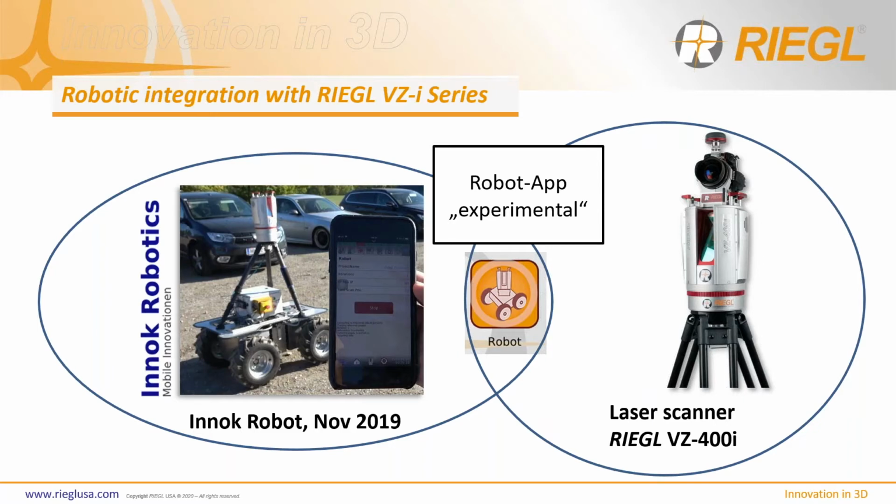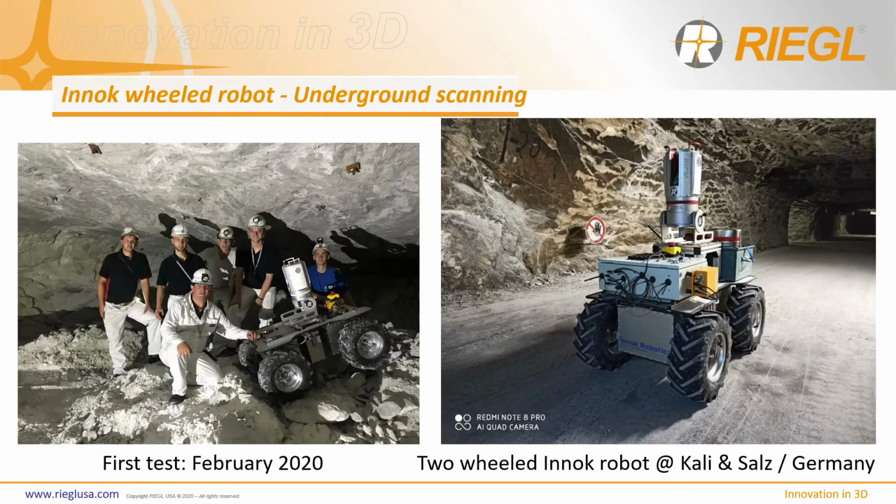So here, with the combination of a fully autonomous robot vehicle, matched and integrated with a fully automatic 3D laser scanner, you really get a product that opens up different applications, such as cave scanning and mines.